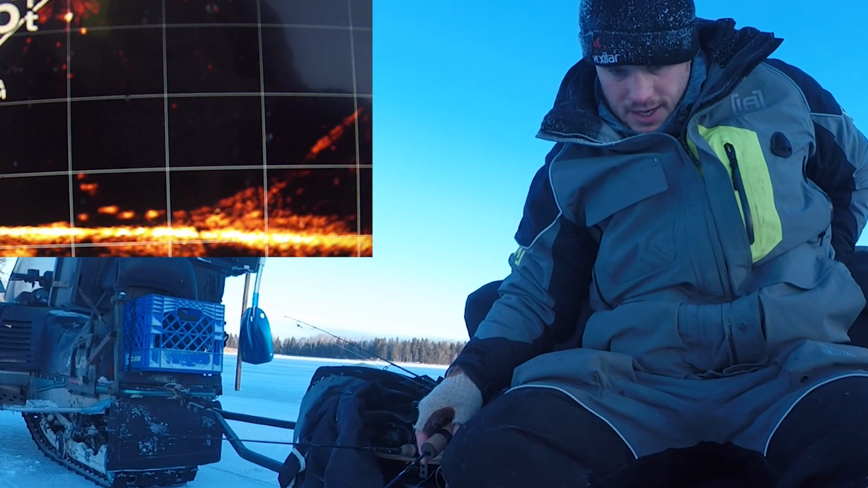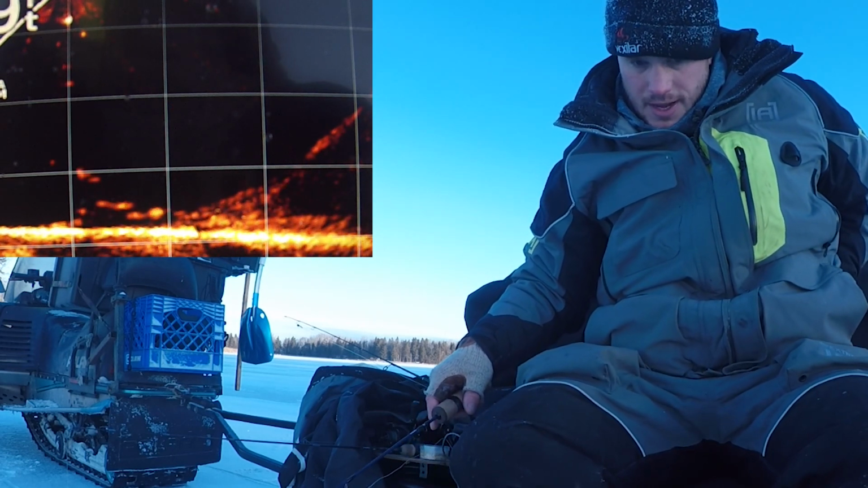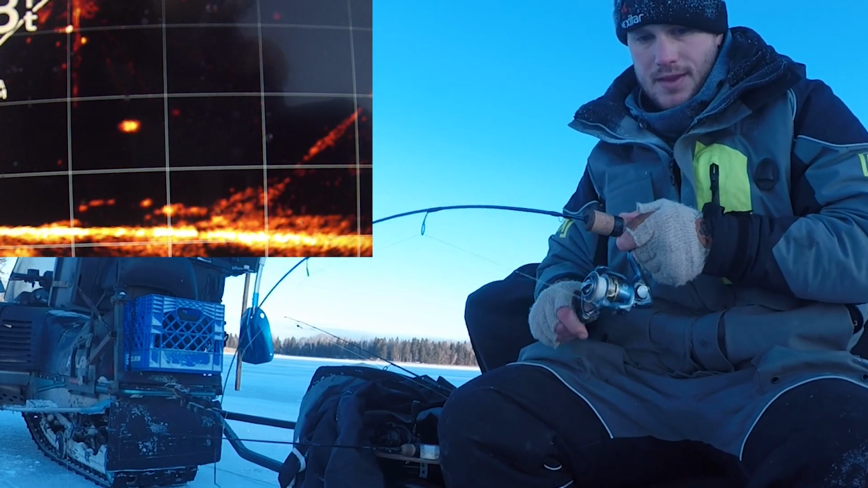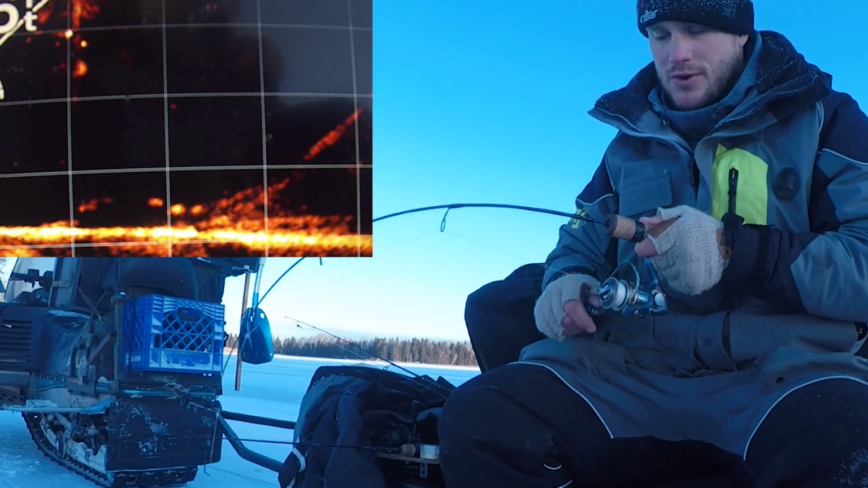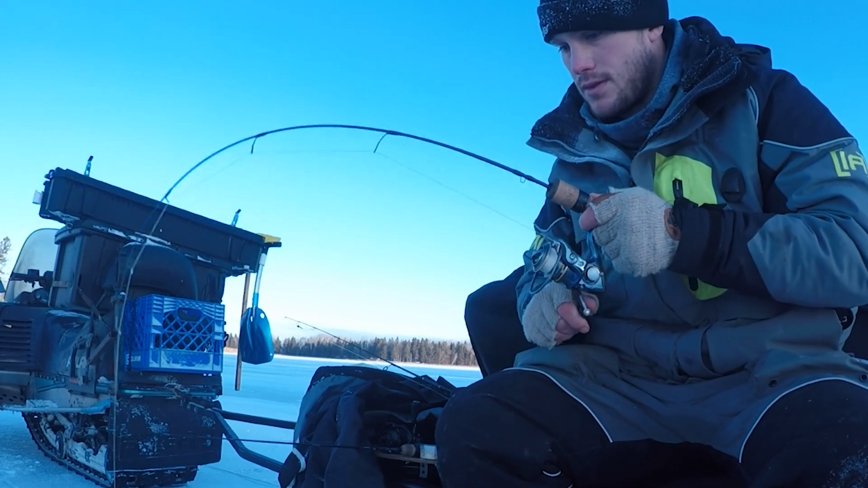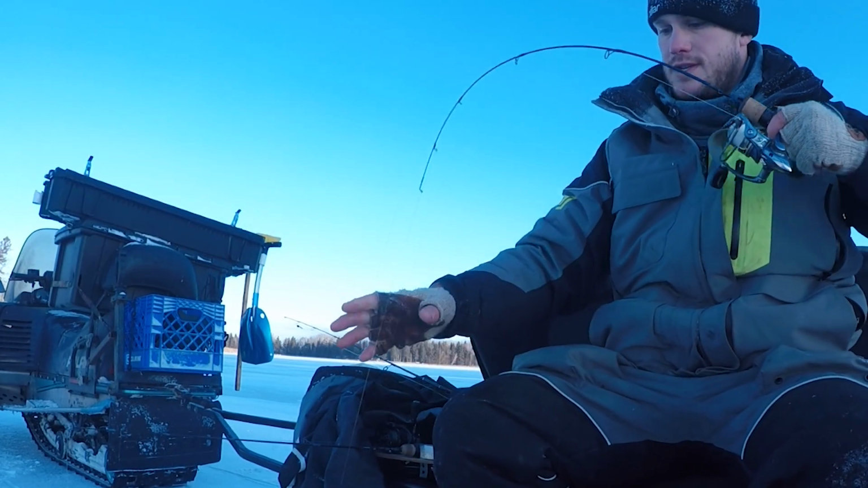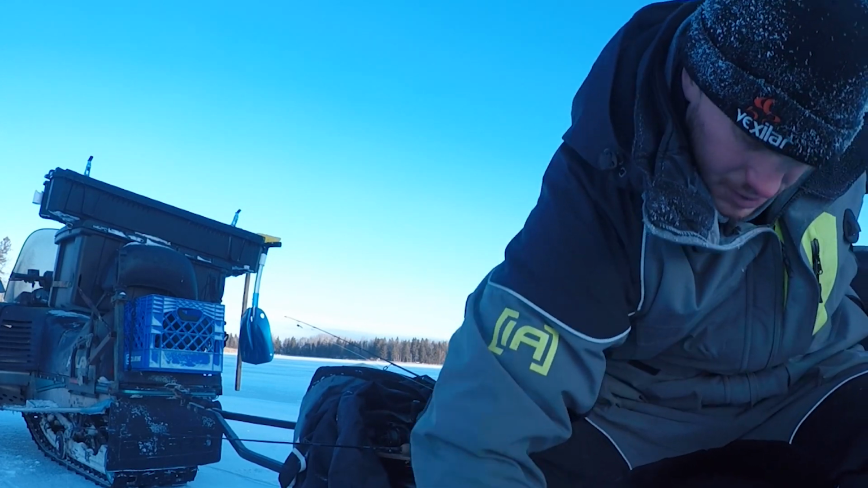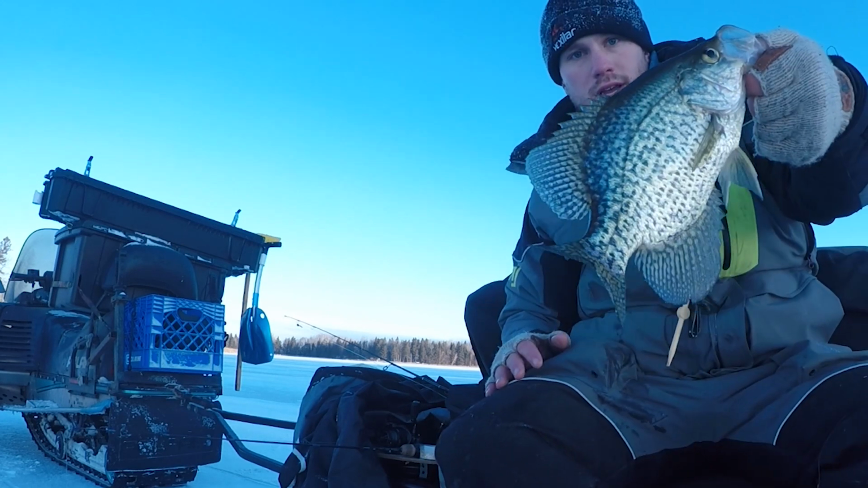This guy's coming up pretty hot. Oh, I'm trying to warm up my hands. There he is. Man, that's so fun to be able to see him swimming around down there on the Livescope after you set the hook into him. Sweet. Another gorgeous fish. Well, hey, I'll take that.